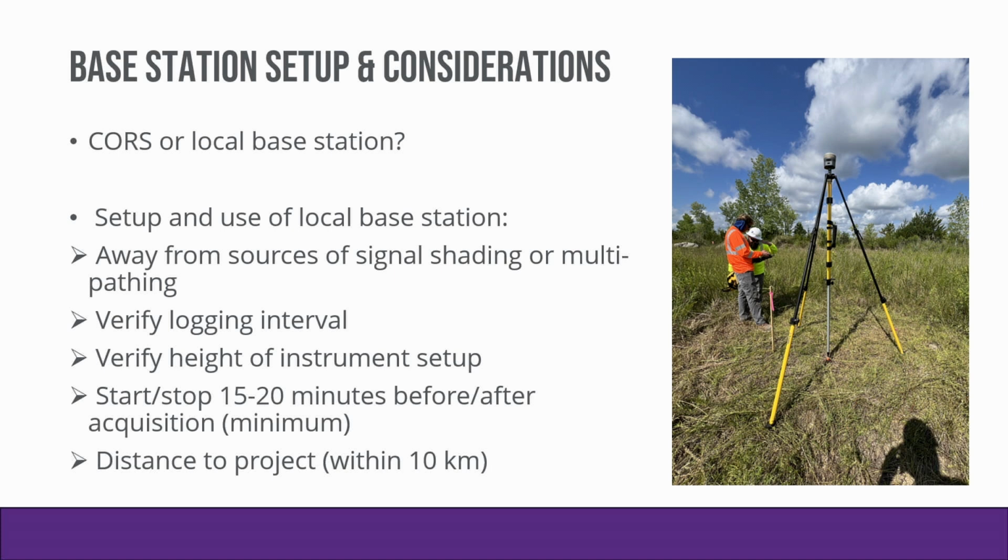We want to keep that away from sources of signal shading and multipathing. Signal shading would be next to a building or next to trees. Multipathing would be keeping cars away from it, chain link fences, power wires. We want the base station basically set in a very nice open field with good visibility to the sky.